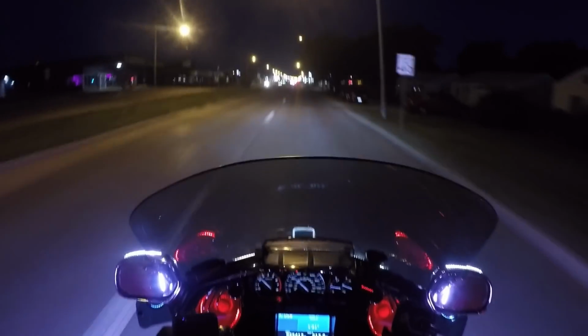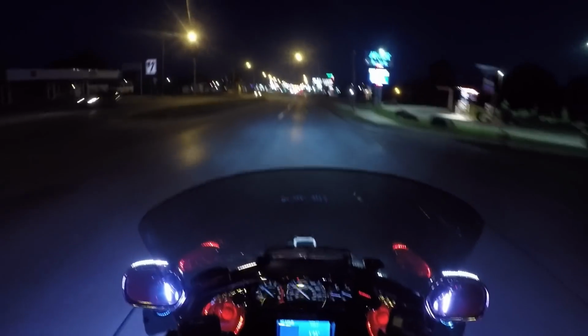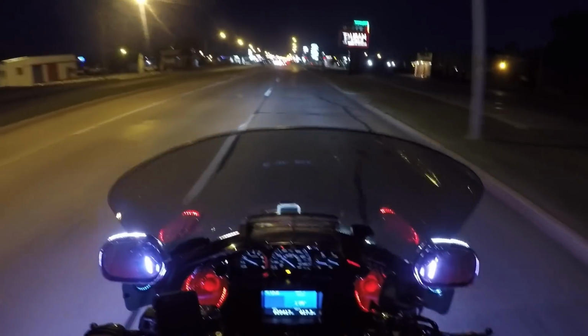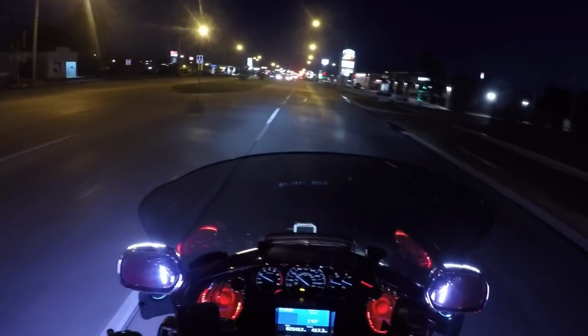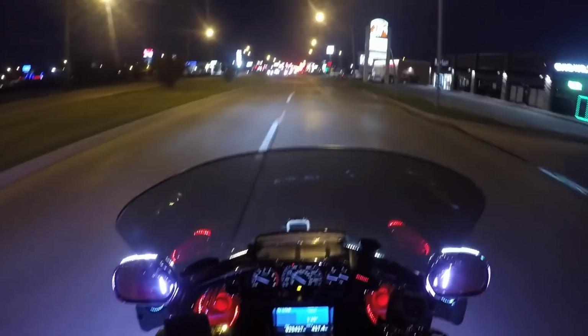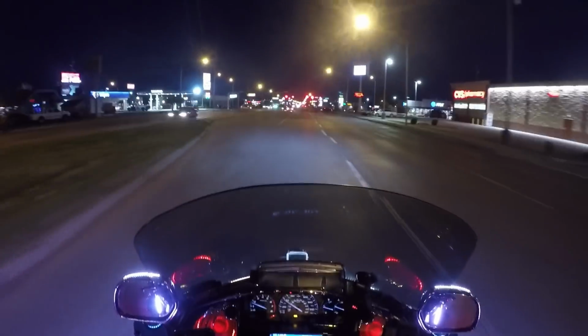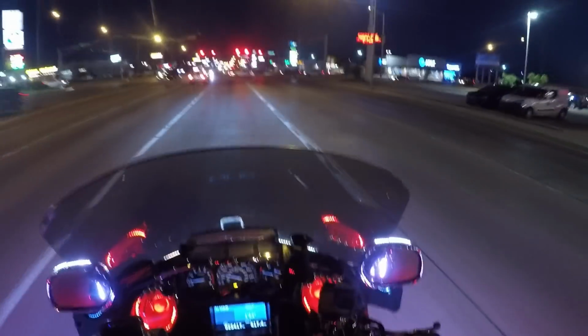This is the part of having a custom bike where you get a chance to show off your work. Now there's a whole lot of disadvantages too. Anybody that owns a custom bike, they would tell you, we are a different breed. I put it like that.